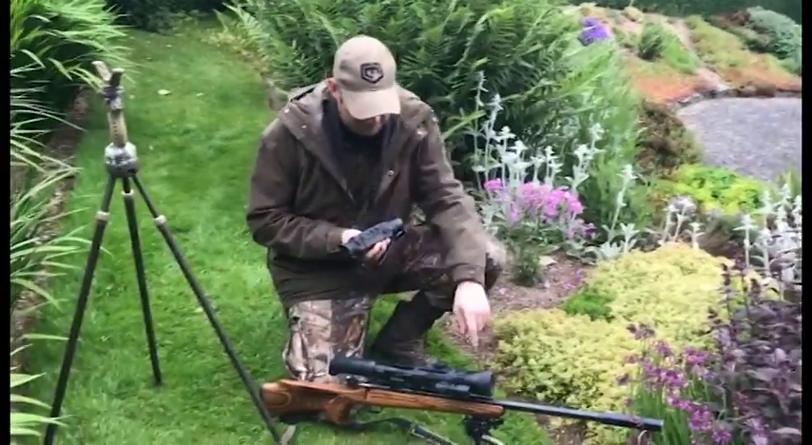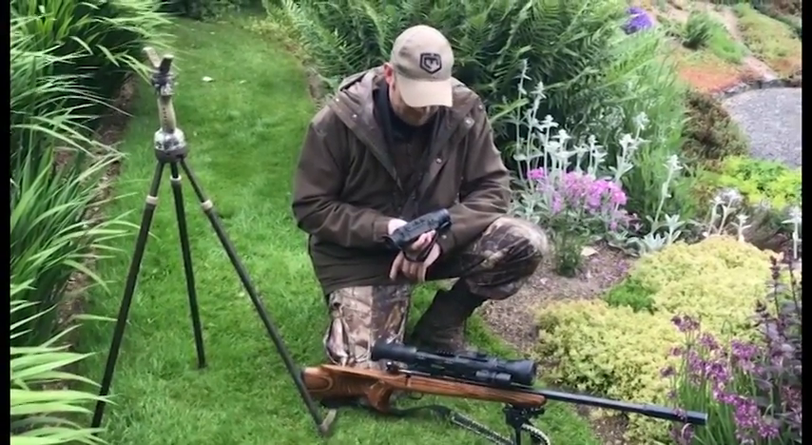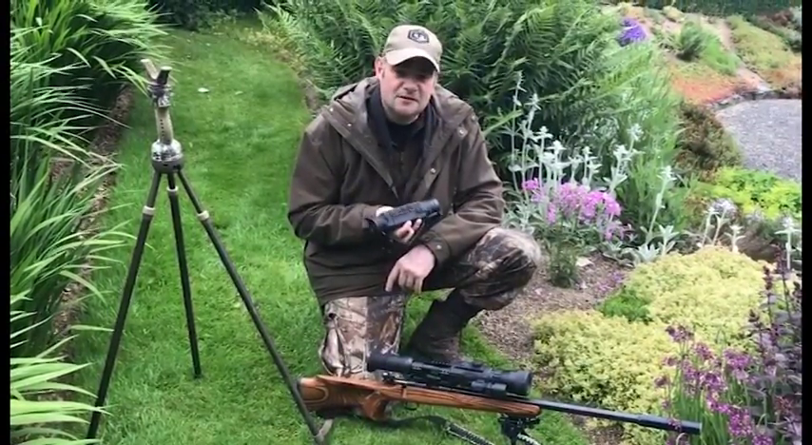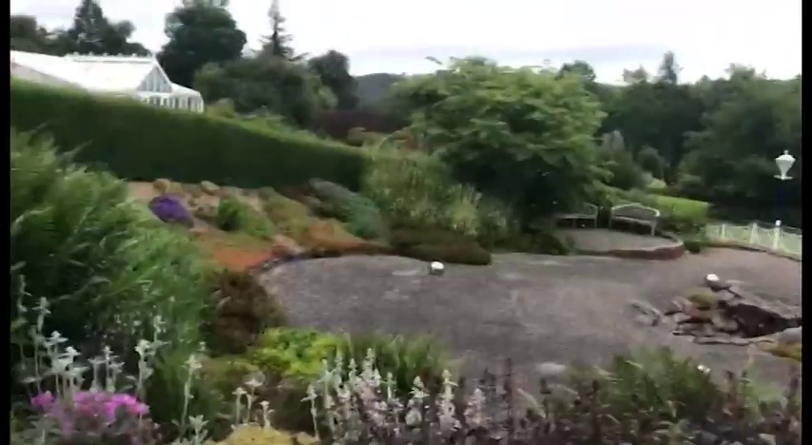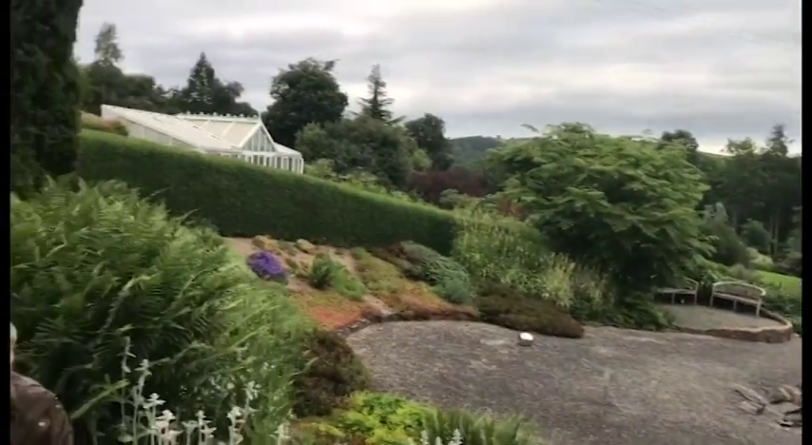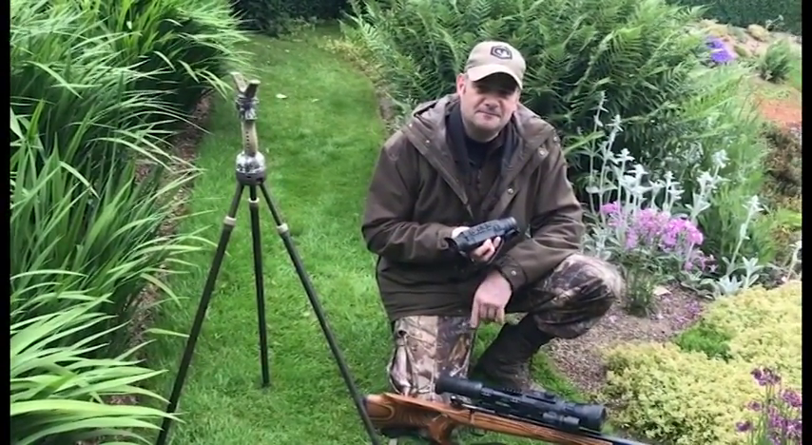So tonight I'm going to be using the Photon RT on my 2.2 rimfire CZ455, and I'm going to use the Helion XQ50 thermal spotter to give me a heads up of where they are. So hopefully we'll get a few bunnies in the bag.